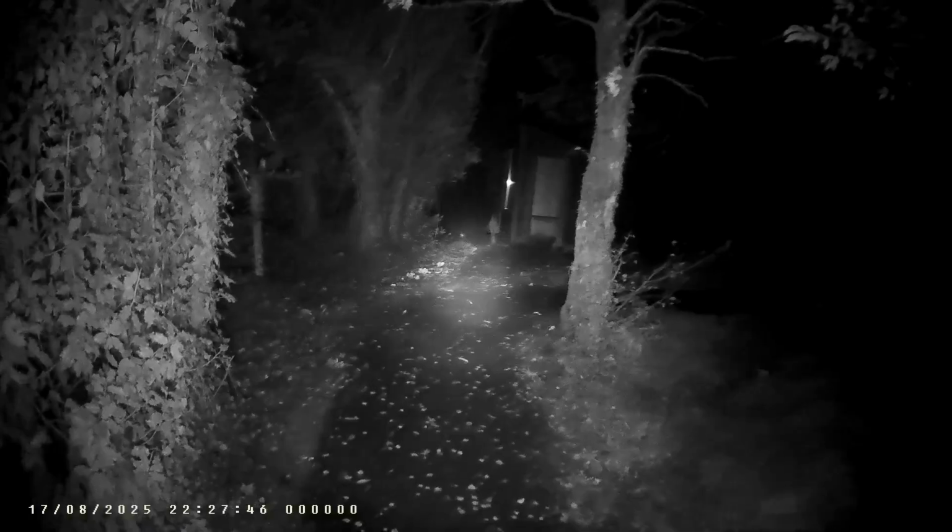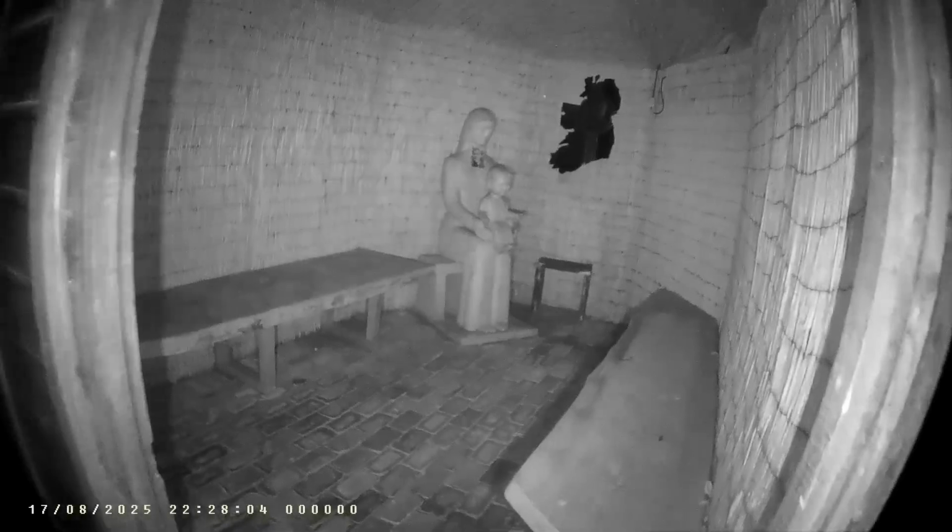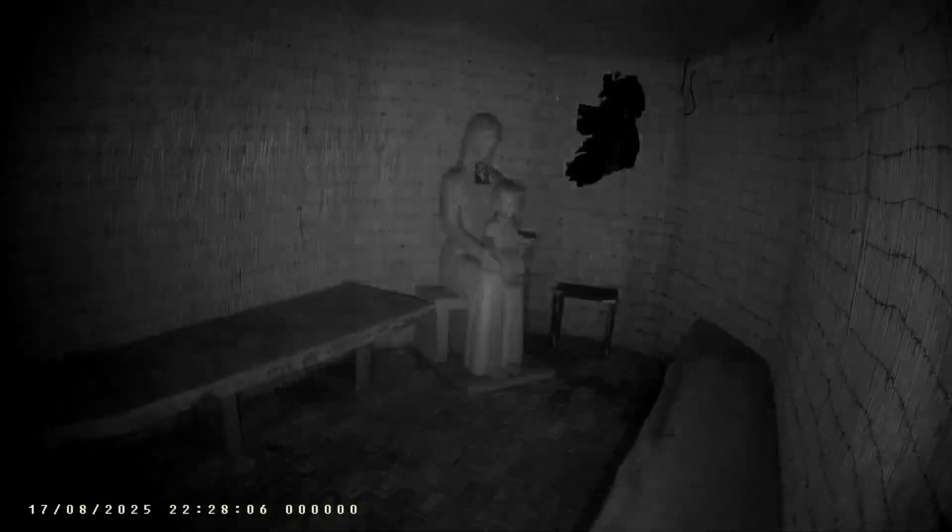First wee building here has a wooden statue of the mother and child. And the first time I did this at night, I didn't know that the statue was there, and it scared the shit out of me. There's some mushrooms. See? That caught me off guard when I first seen it, you know?